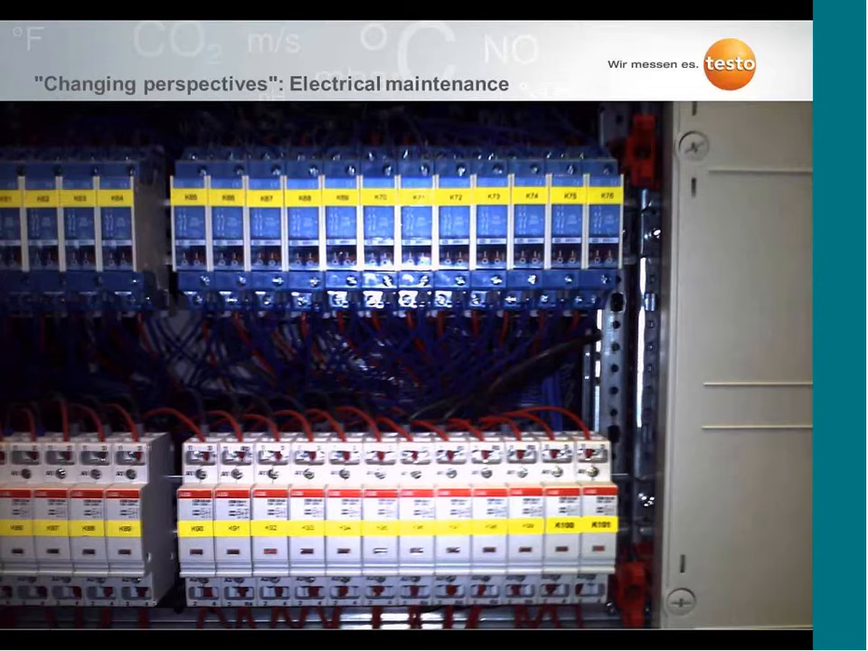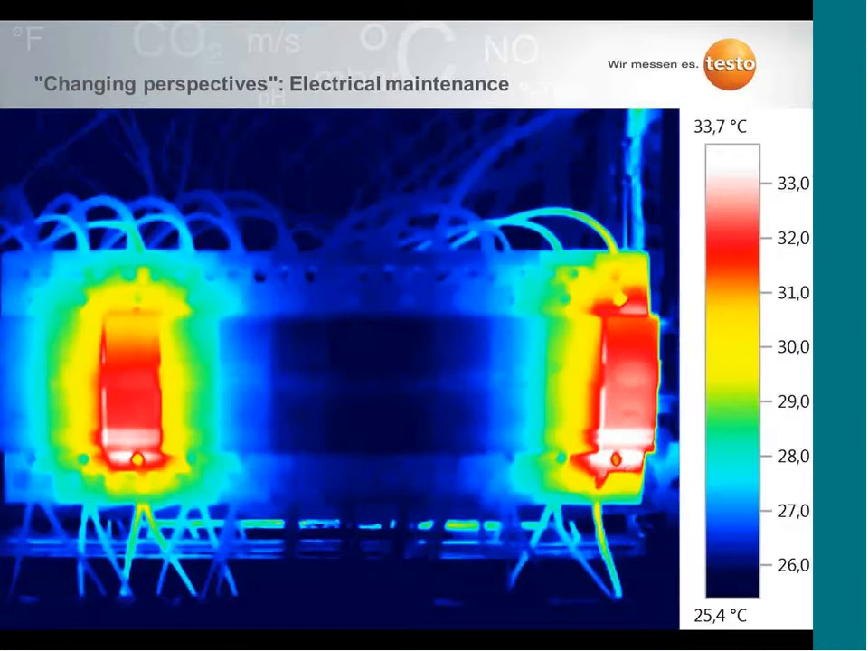We have a second example. This time it's a switch cabinet. And with a first look, when you look with normal eyes, everything seems okay. If you change your perspective and use the thermal imager, you can see that two switching elements have a much higher temperature than the other switching elements. So you very easily have the possibility to evaluate the situation, maybe whether the temperature is okay, or maybe whether you have to do something.